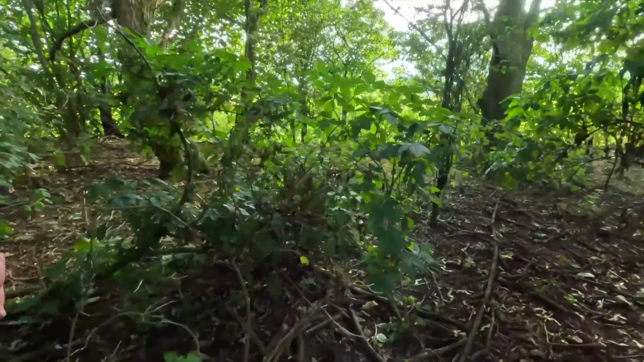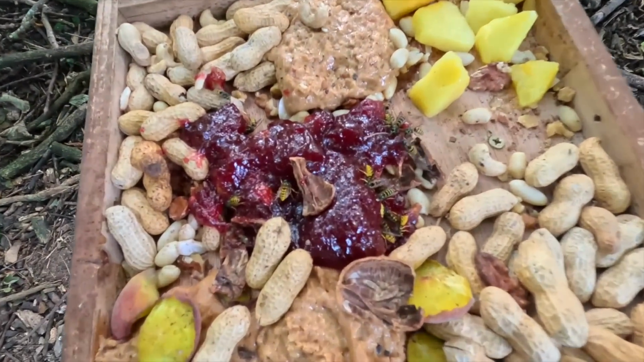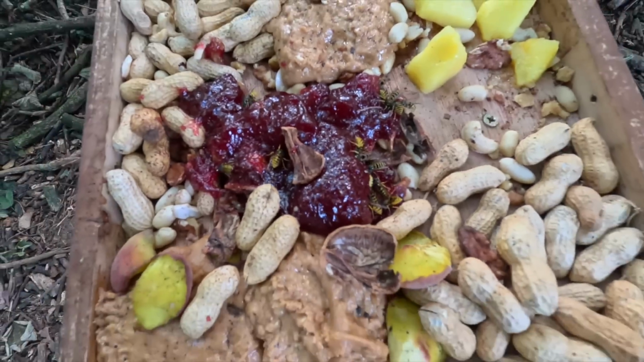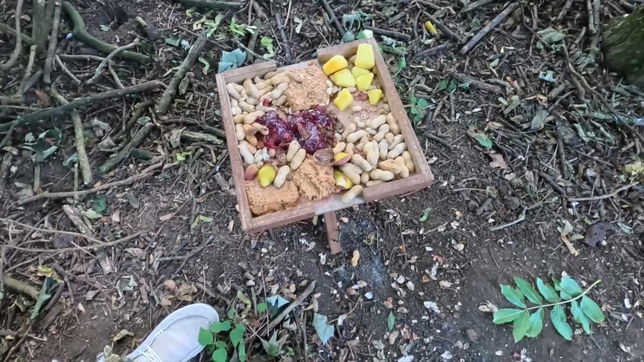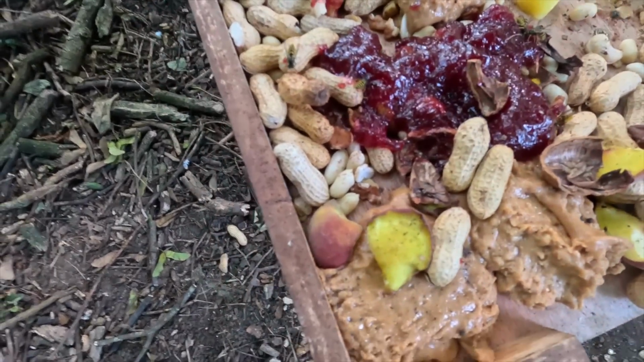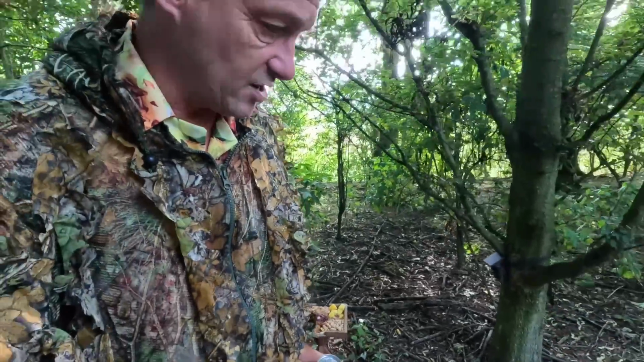Let's just check on my pineapple. Yeah, it's just the jam. The wasps adore the jam. And I can't believe all the small nuts have gone. So that's what the squirrel has been going for. Right, I'm getting out of here. The wasps are getting a bit irritated by me. We'll pick this up tomorrow, yeah?